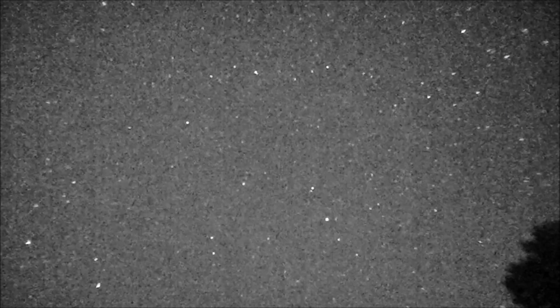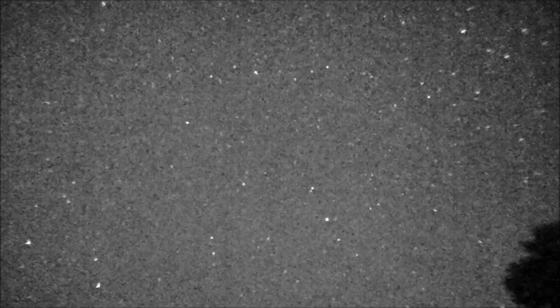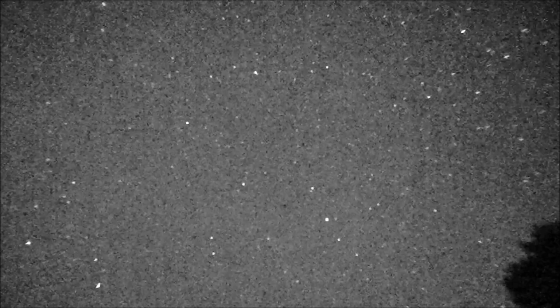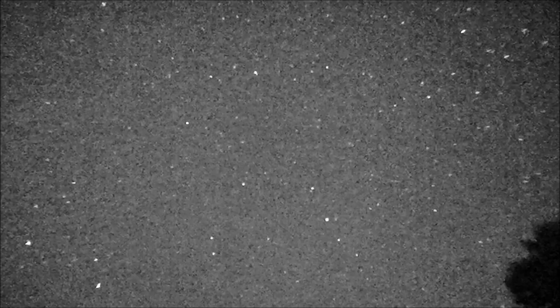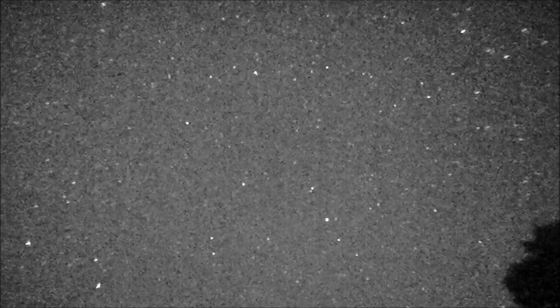So satellites do that. Some of them spin or tumble, or whatever you want to say. And it all depends how big the satellites are. Some satellites are small, and they would tend to be dimmer, and some could be big, and they would reflect more light. A big satellite that has big solar panels on it, well, I guess that would just look brighter.